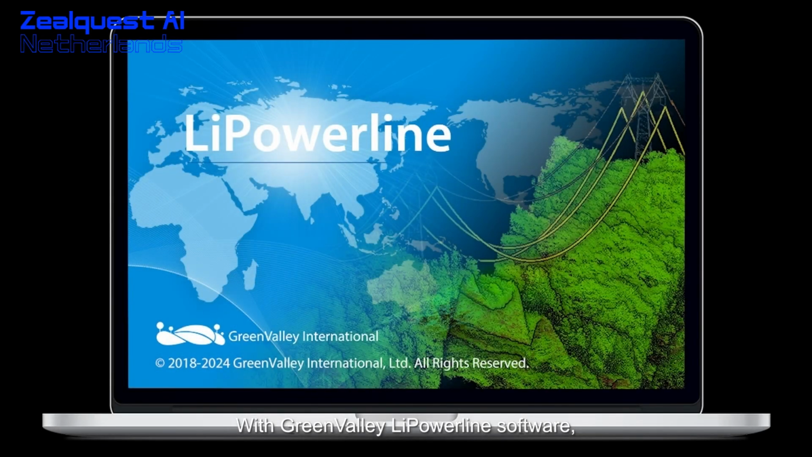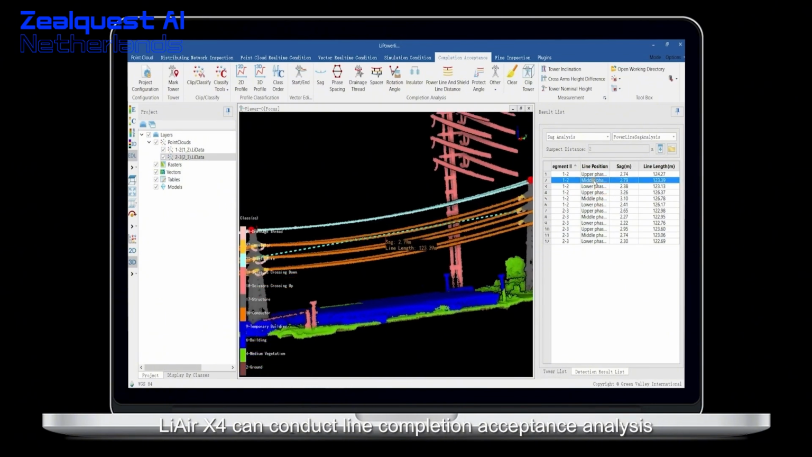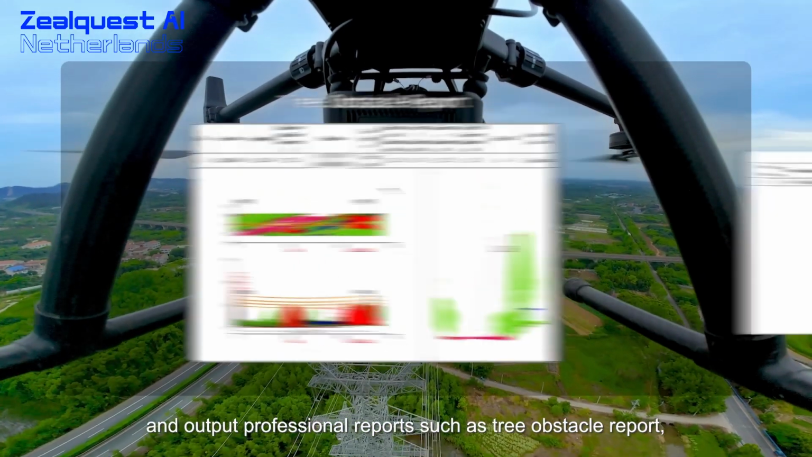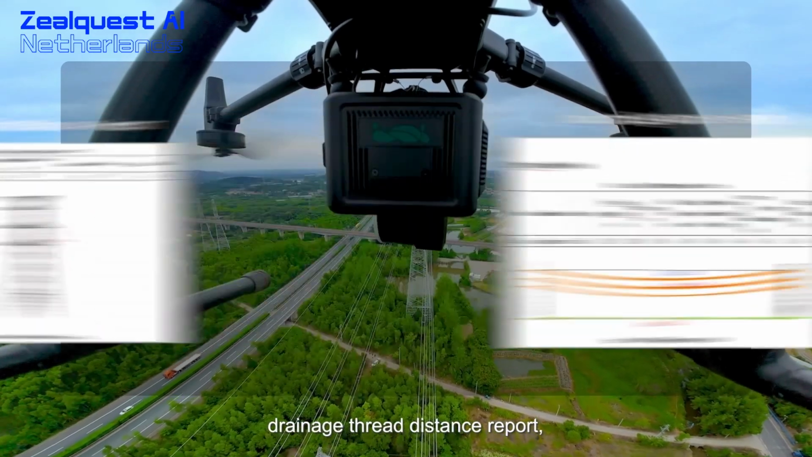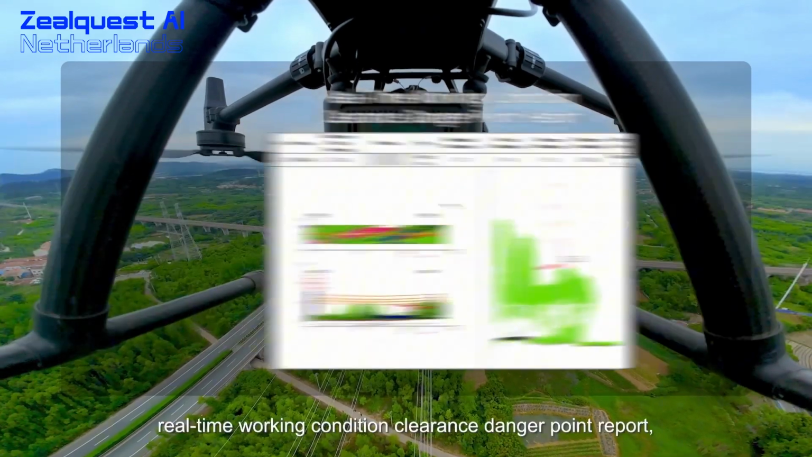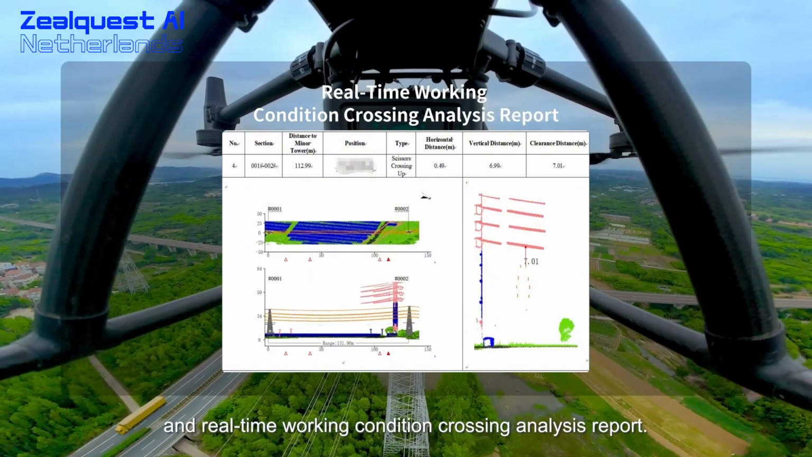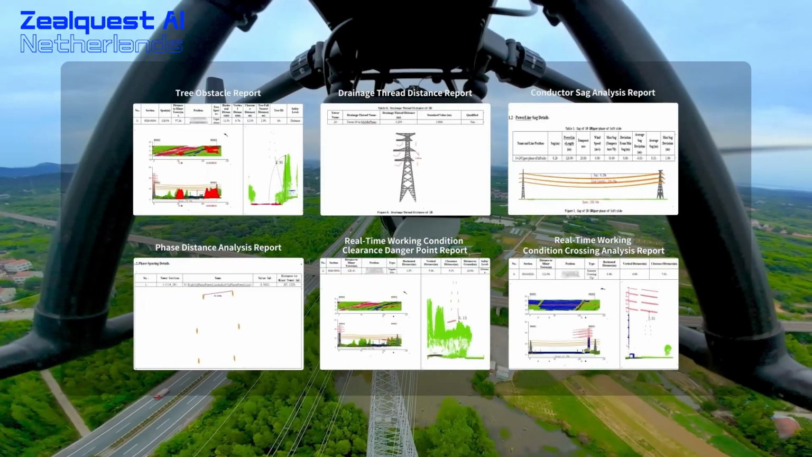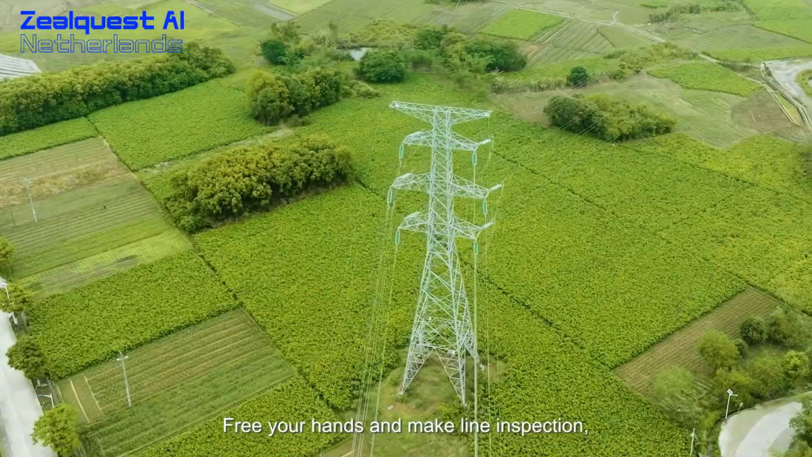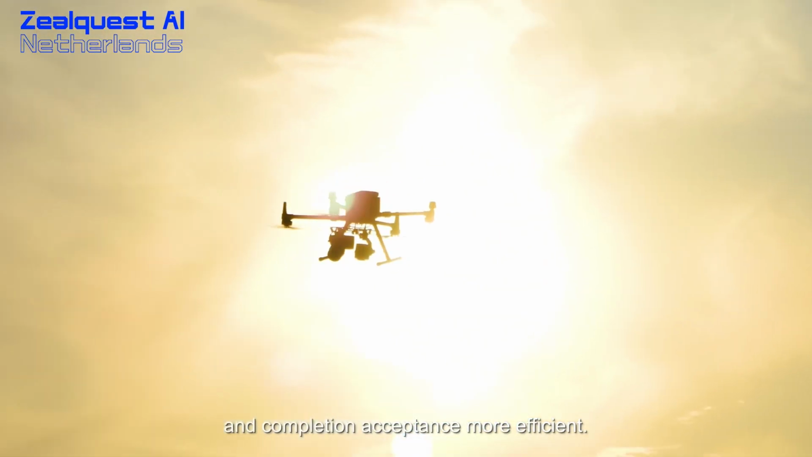With Green Valley PowerLine software, LiAir X4 can conduct line completion acceptance analysis and output professional reports such as tree obstacle report, drainage threat distance report, conductor sag analysis report, phase distance analysis report, real-time working condition clearance danger point report, and real-time working condition crossing analysis report. Free your hands and make line inspection, asset surveys, and completion acceptance more efficient.